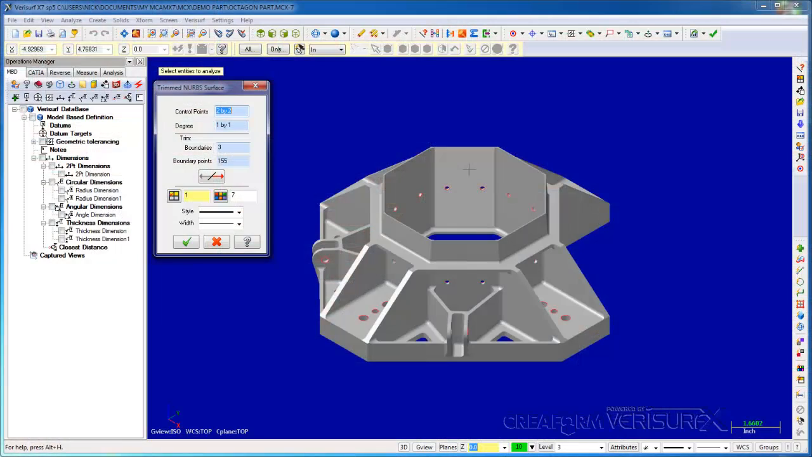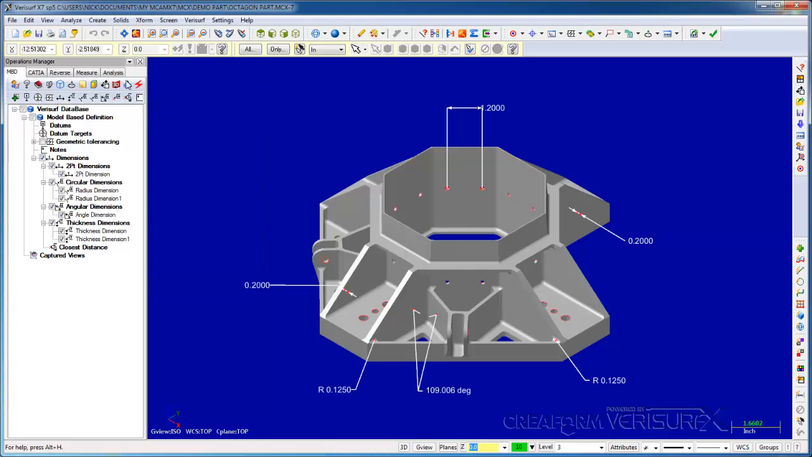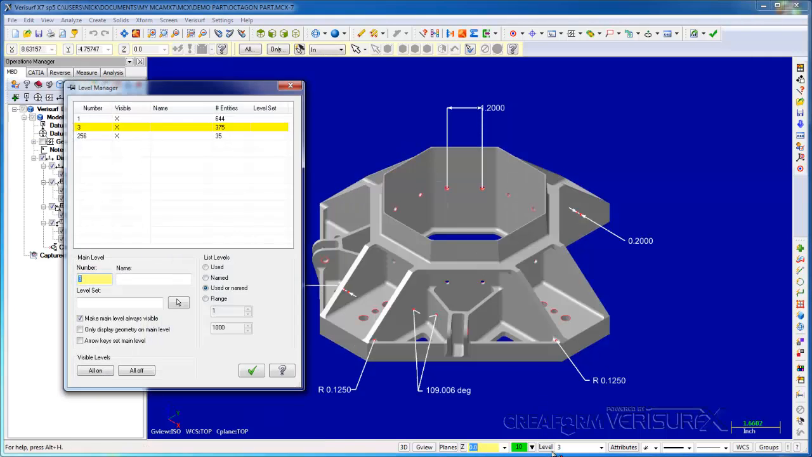Verisurf's metrology software is built on a CAD platform, giving us full CAD design capabilities. CAD is required for reverse engineering, but it's also very helpful when inspecting complex parts. For example, we can analyze the model, we can pull dimensions from the model, we can even manipulate the model. In addition, CAD tools such as attributes, colors, and levels allow us to manipulate large part assemblies.